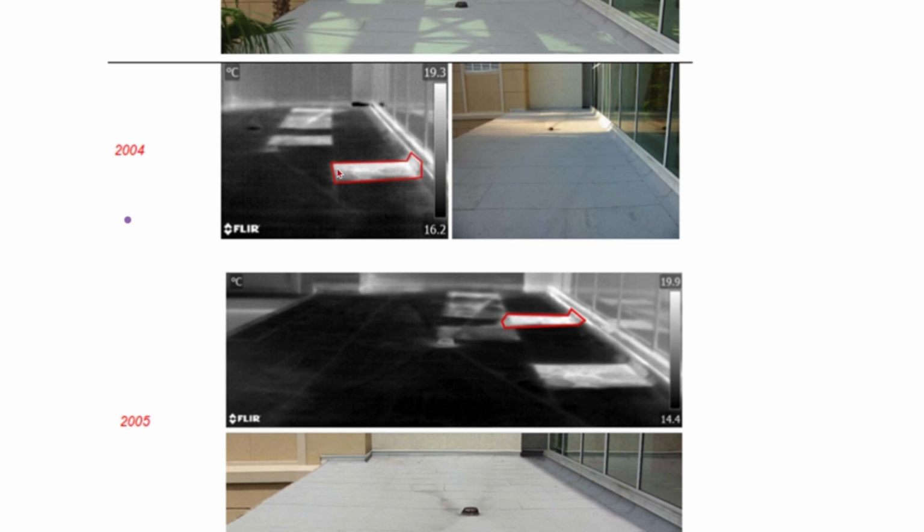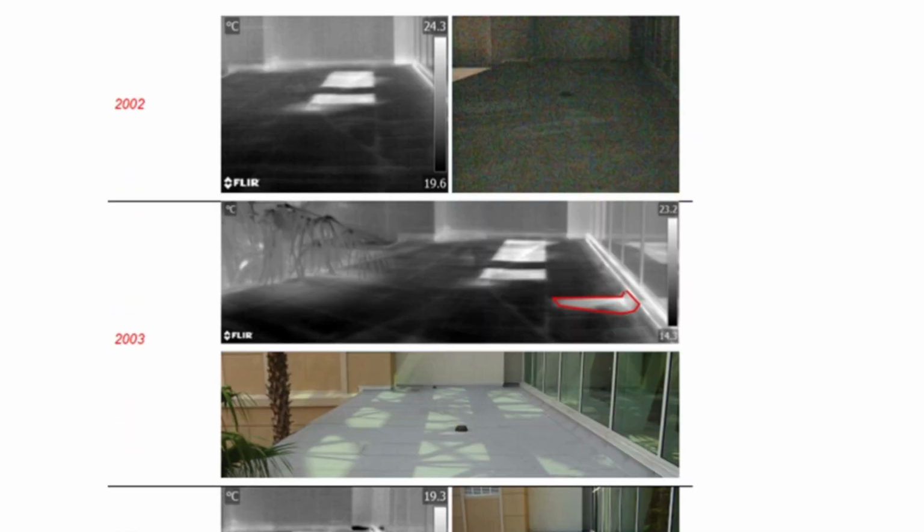Then the following year, 2004, you're not seeing anything here on the visual side, and you're seeing that this hot spot is growing. These other hot spots are still there, and it actually looks like the one in the back wasn't there to begin with.